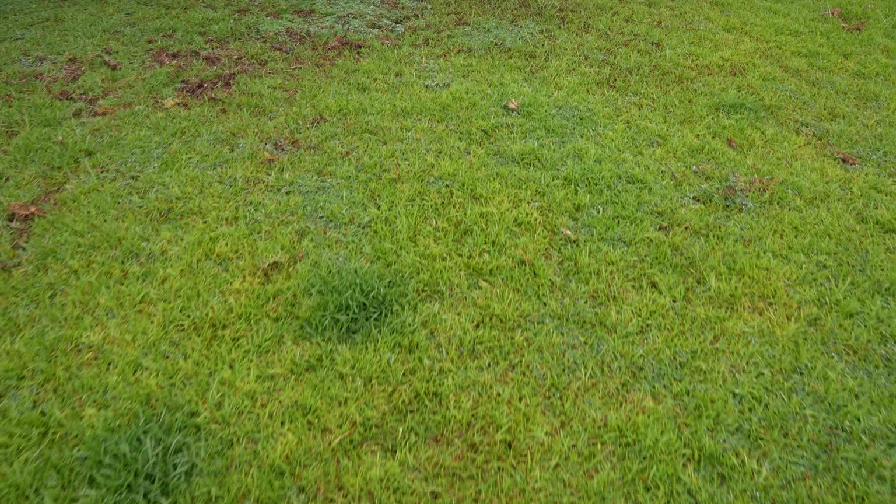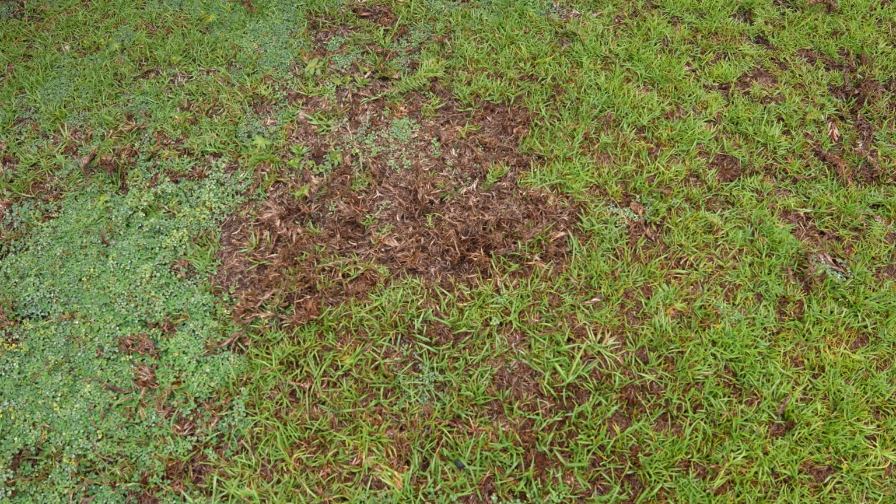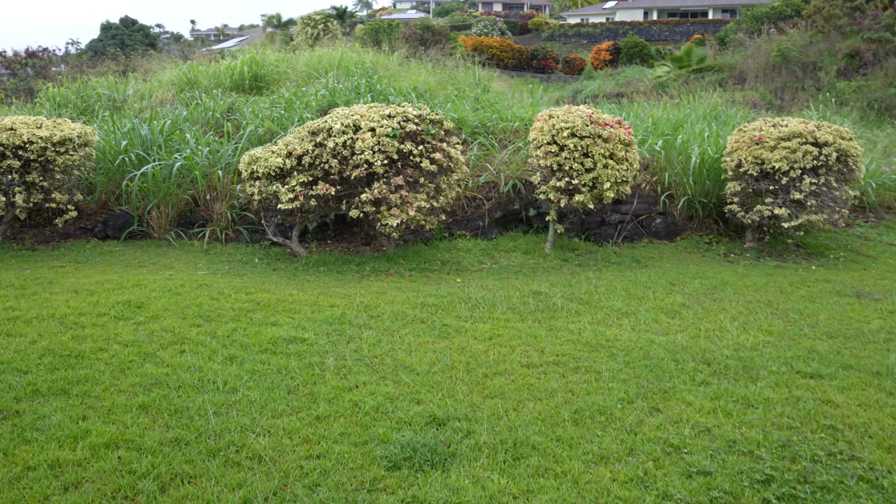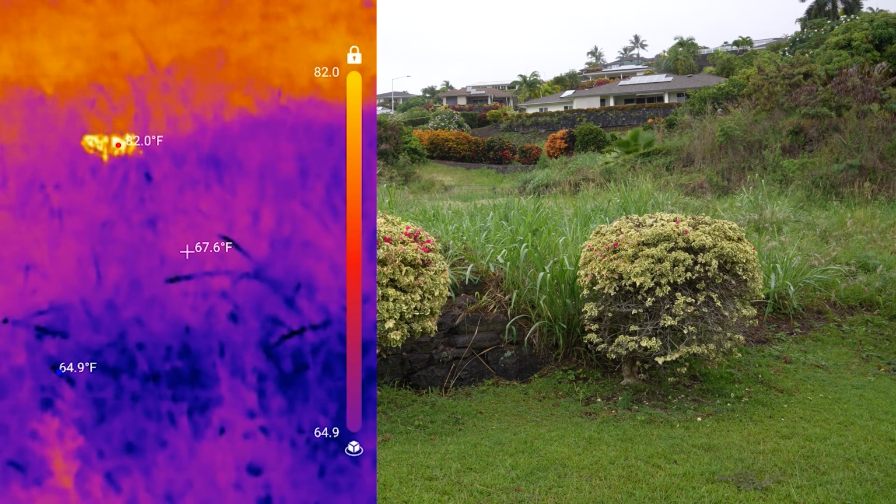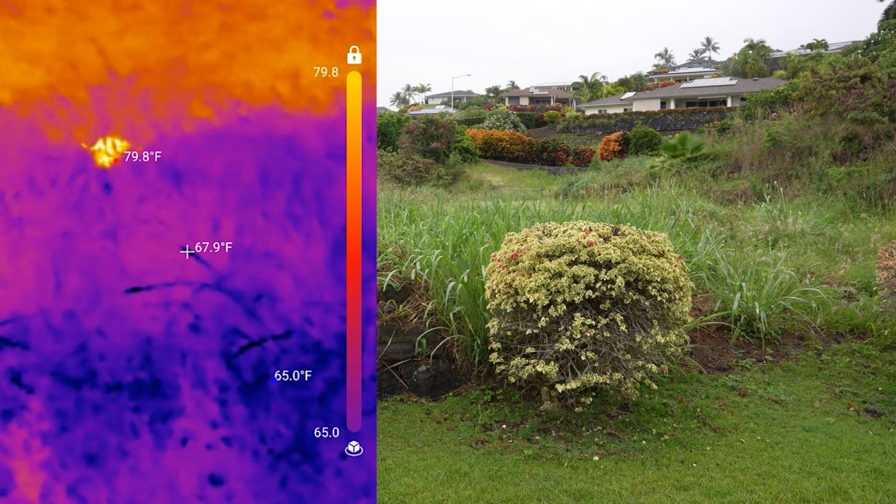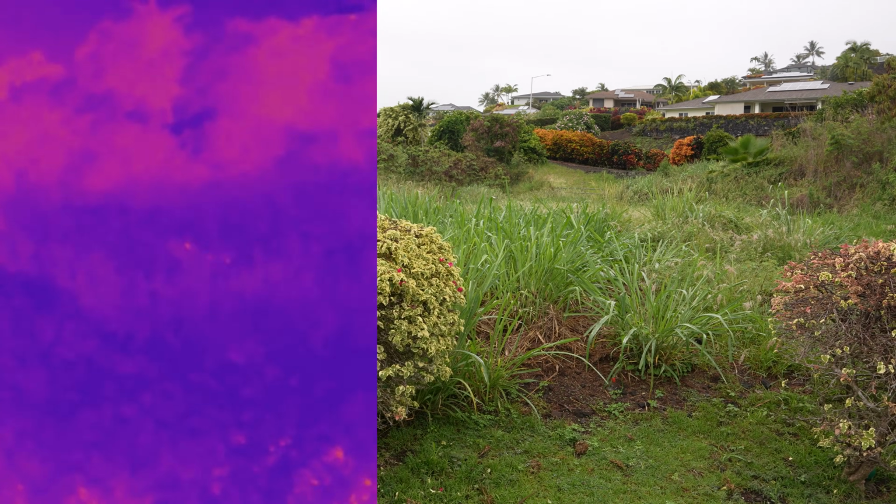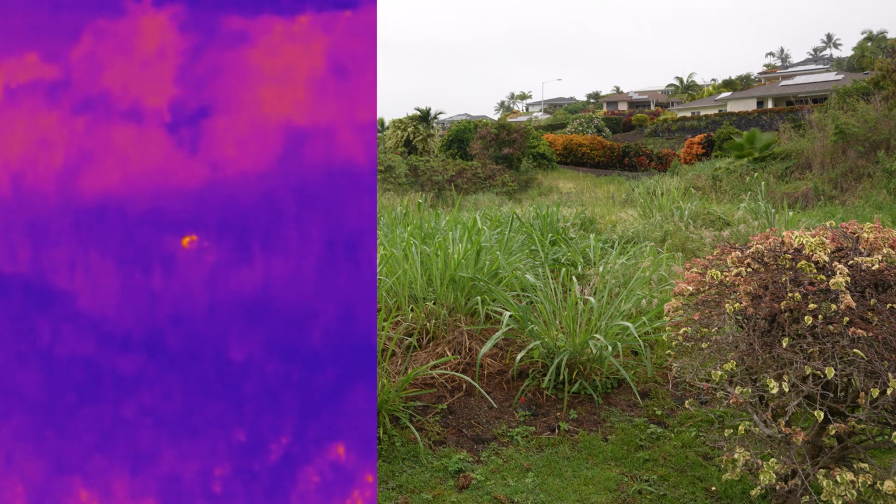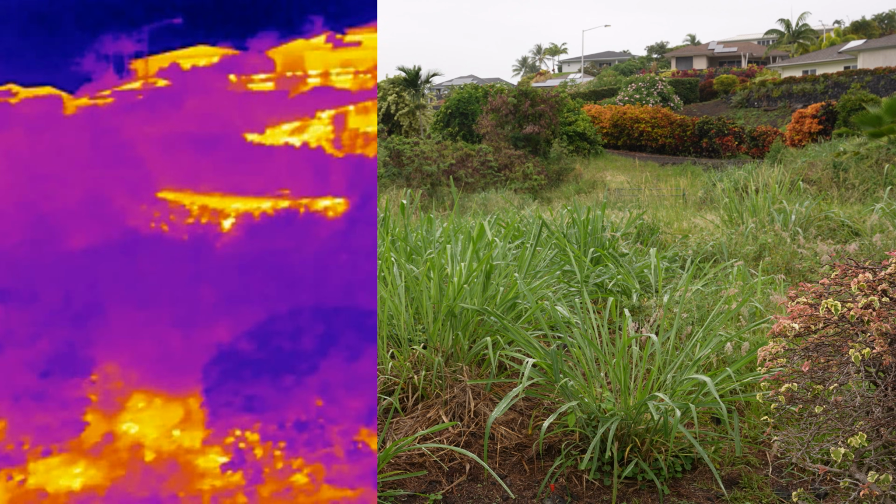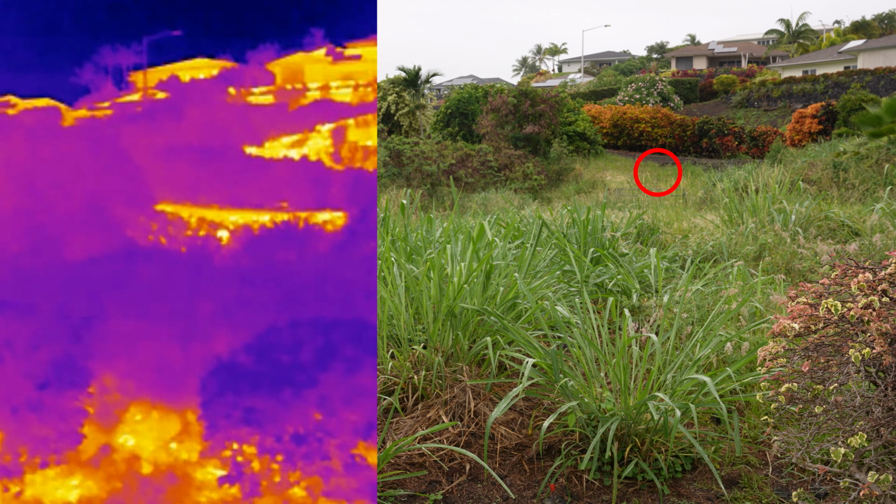I have a problem in my backyard with these wild black pigs. They come and dig up patches of grass at night. When I walk out with a flashlight, they book it into the tall grass and it's really hard to see them in there. But with a thermal camera, even if they're behind grass, they're very easy to spot. Here's an example of one digging something up under a bush. It's behind a bunch of grass, but you could still see it. This one is about 50 feet away, but I was able to easily spot them around 300 feet away too, since they're rather large animals.